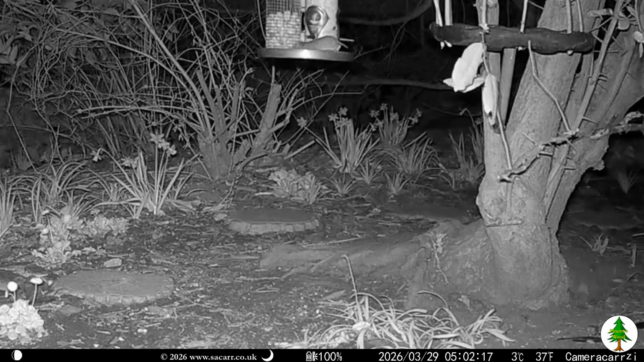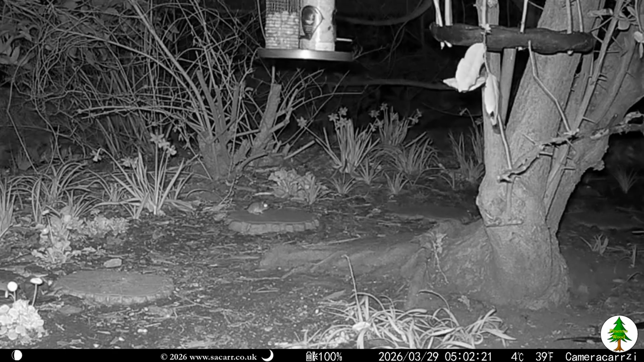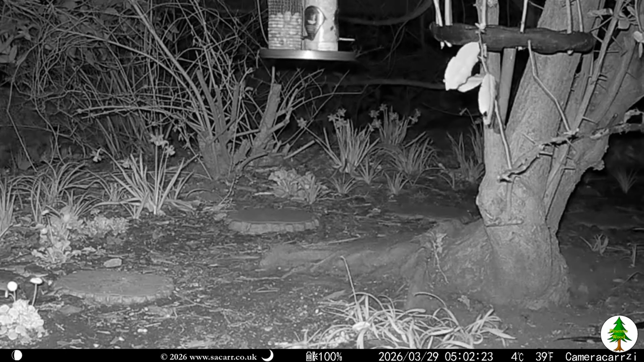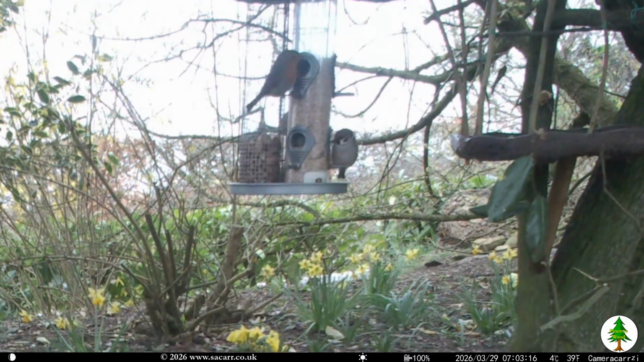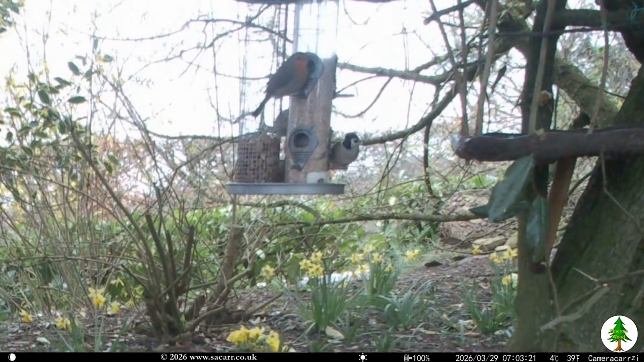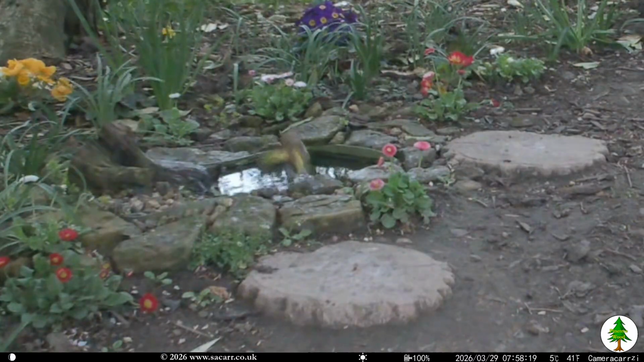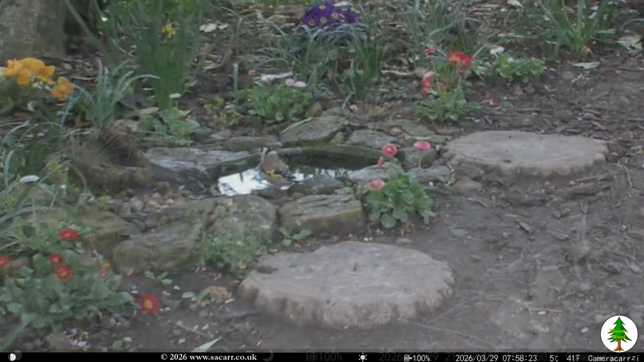On the 29th, two mice were on the feeder, surprising each other with one falling off. Rocky and a tree sparrow were seen at the feeder on the 29th. And a goldfinch was also seen by the pond. I think this was the first goldfinch of 2026.